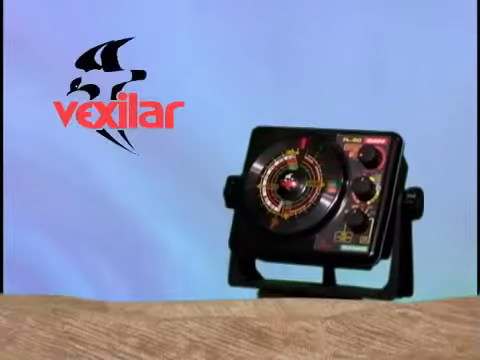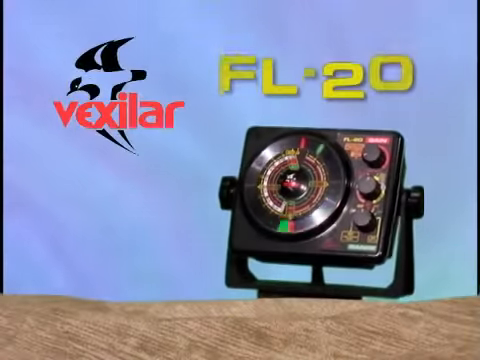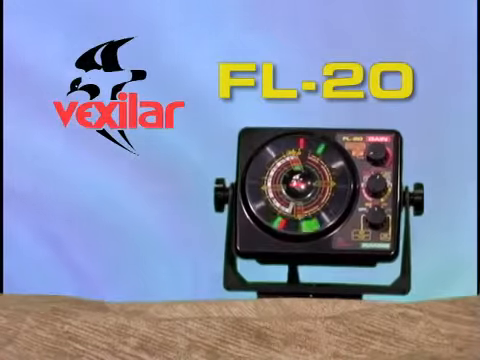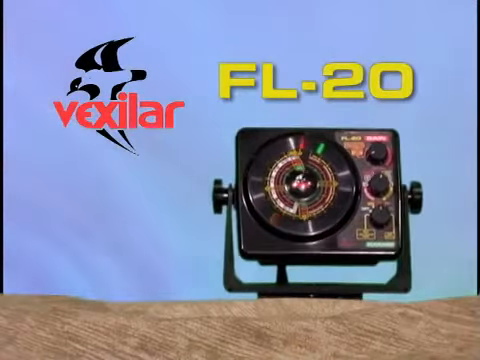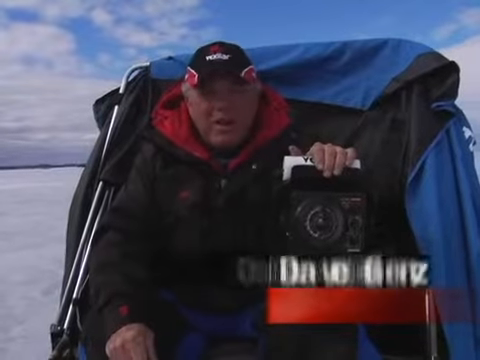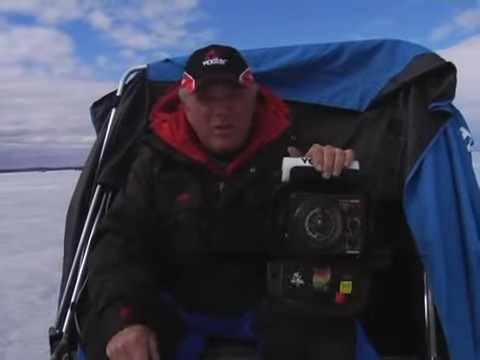Here is the Vexilar FL20, now the world's most advanced three-color flasher fish finder. Dave Gens, the father of modern-day ice fishing, will show you how to use your new FL20 effectively on the ice. Hi there. It's going to be a great day of fishing because today I get to use the most advanced three-color sonar system in the world, the Vexilar FL20.